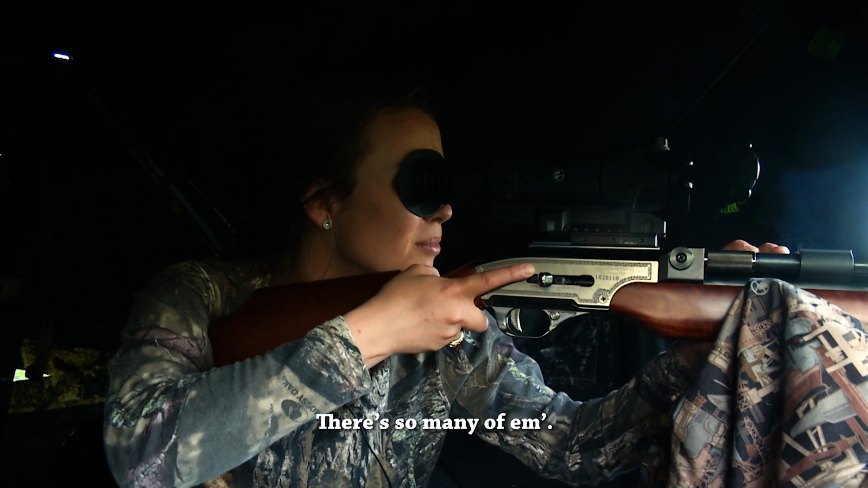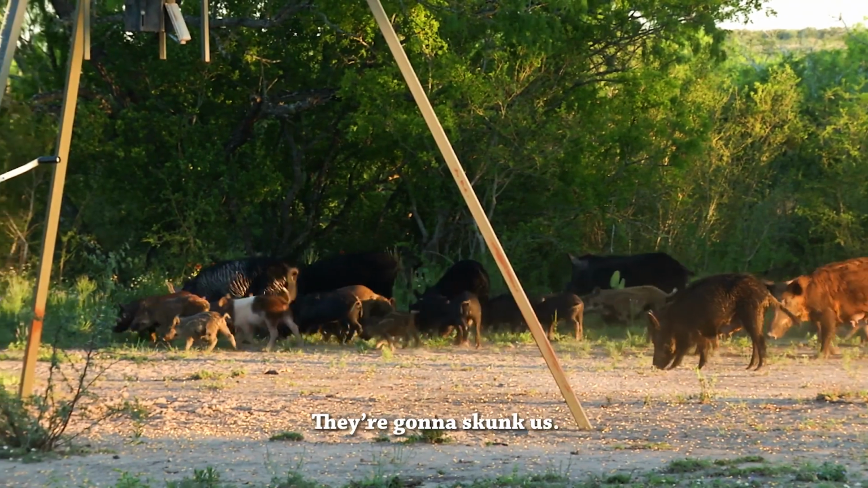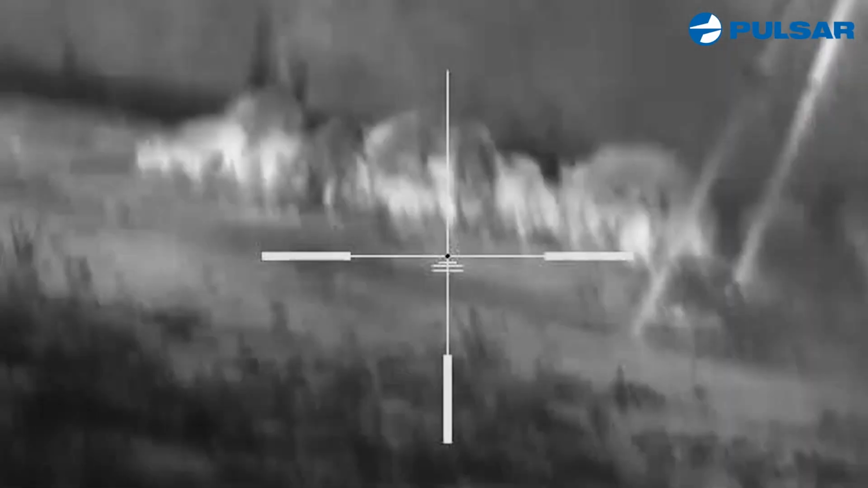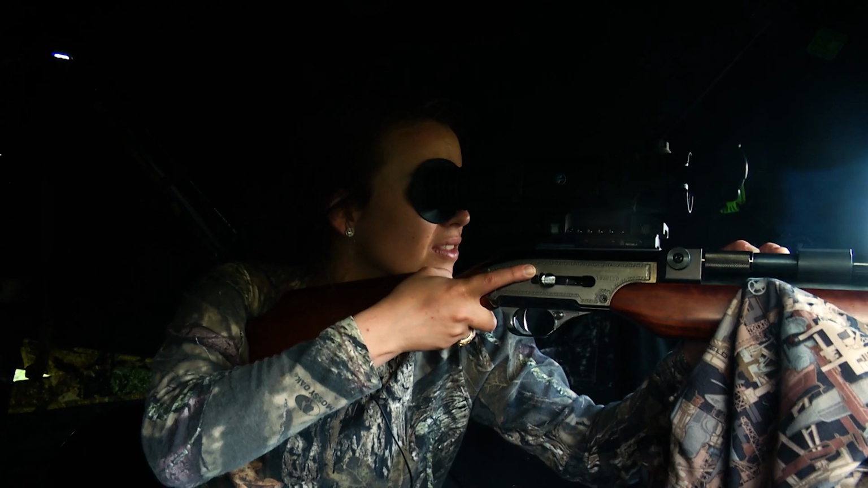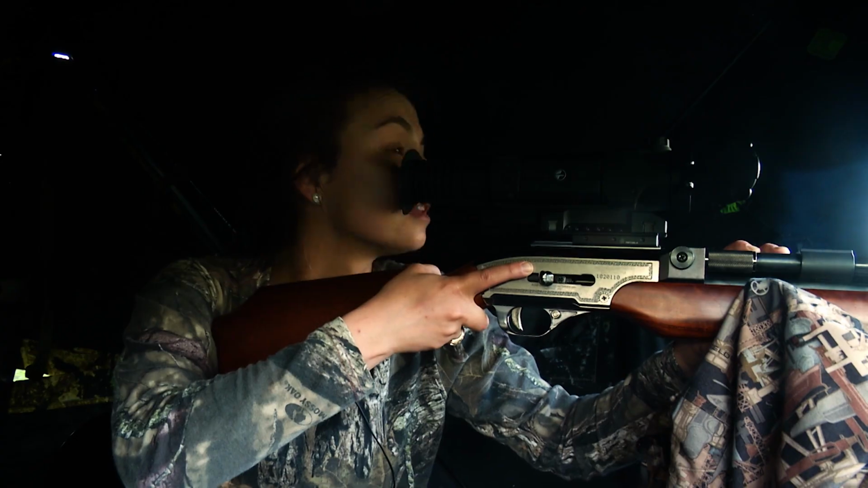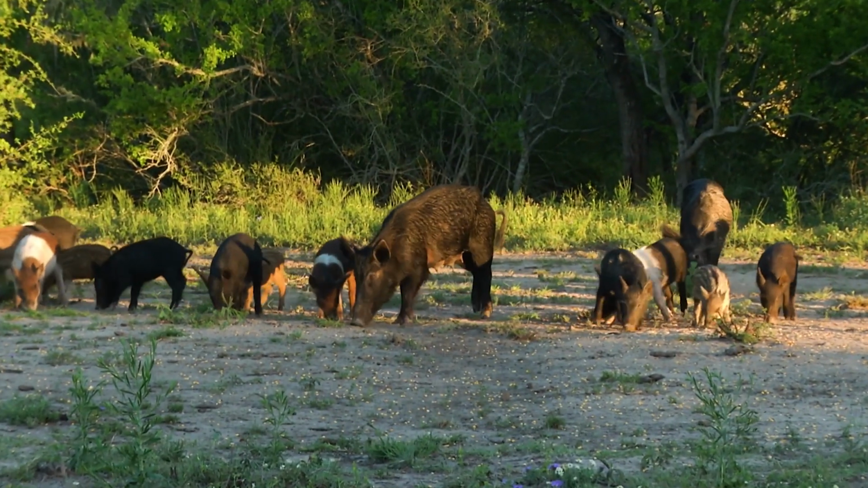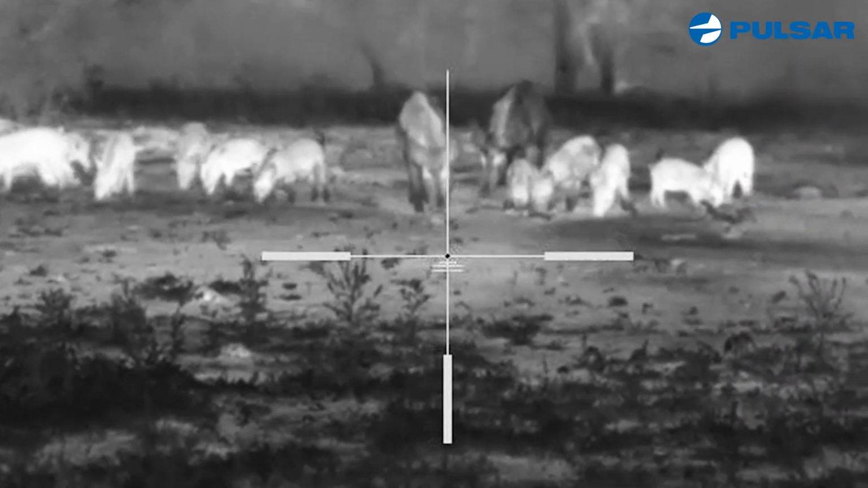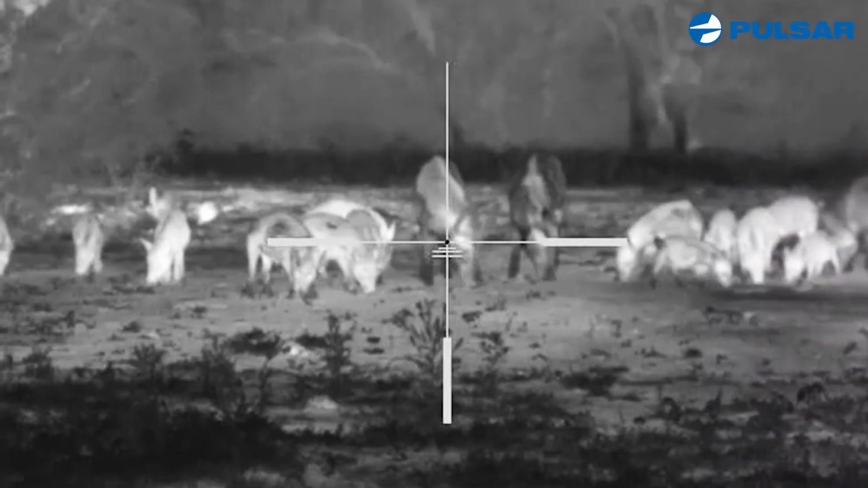There's so many of them. Like, the wind is terrible. They're gonna skunk us. God, a lot of piglets. Okay, that big one on the left. The big black one. He's looking right at us. I'm gonna wait for him to clear and turn broadside. That's the one I'm gonna take.